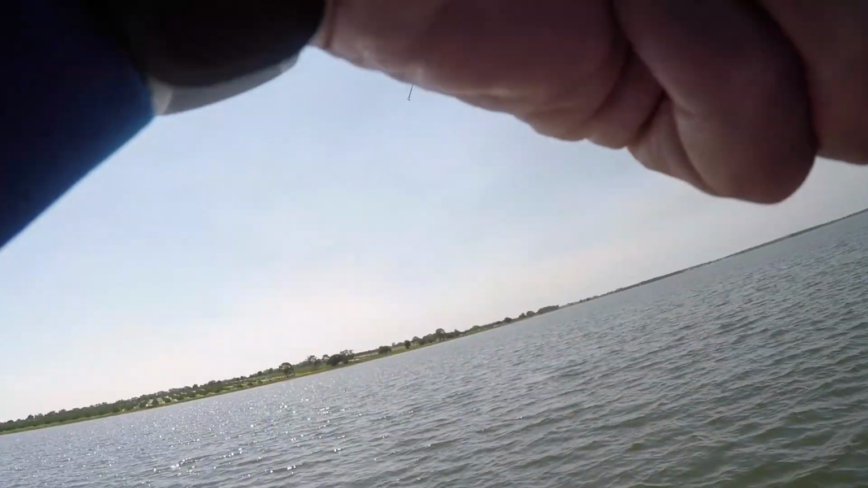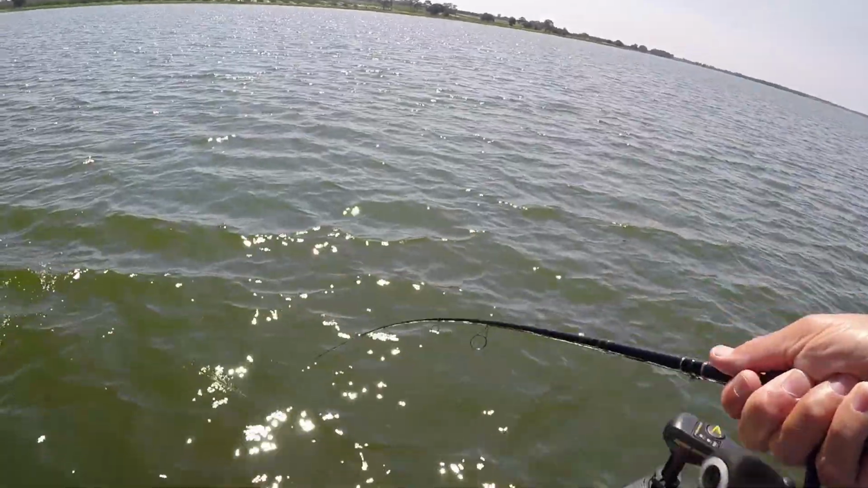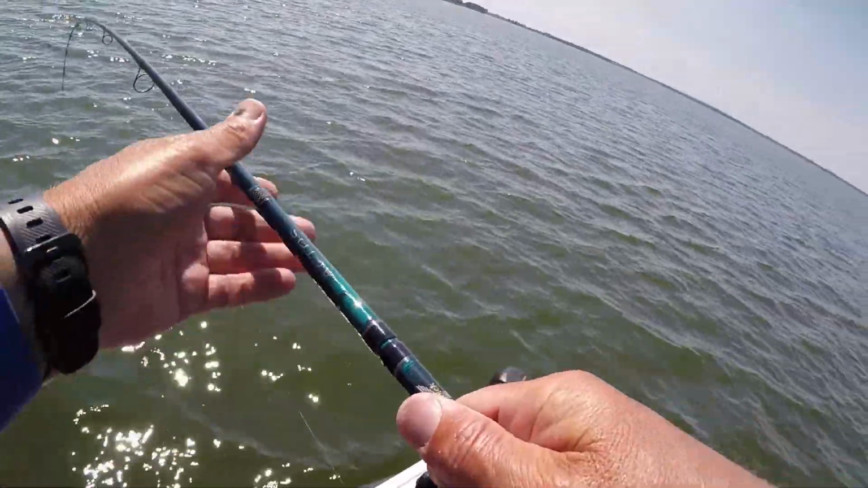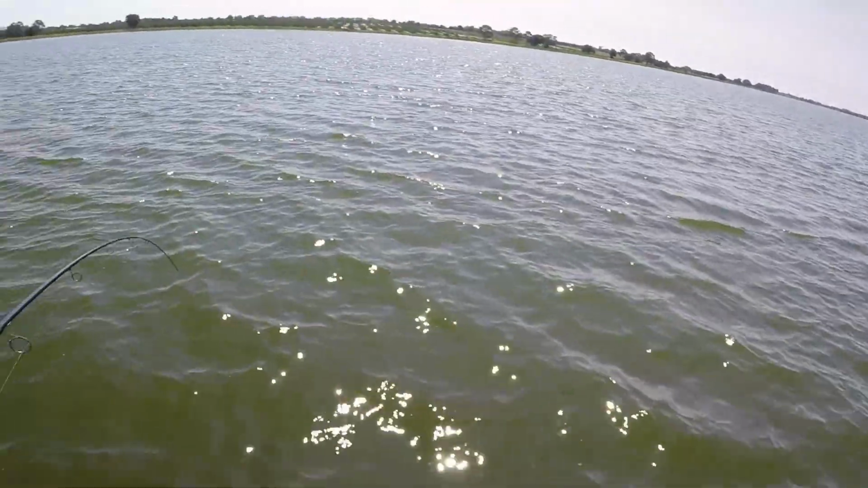There's fish. There he is. Good fish? No, I don't think so. Oh, not bad though. Right off this brush pile here. Right off that brush pile. You know what? I lifted that up and started shaking it, and he just came right up and hit it there.